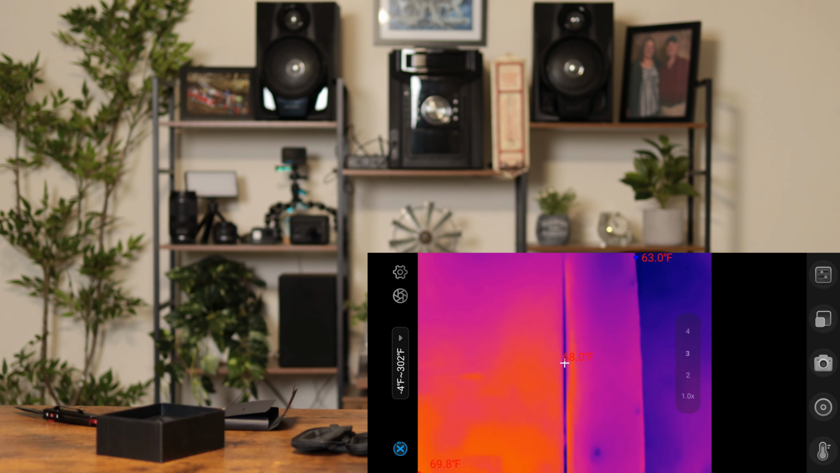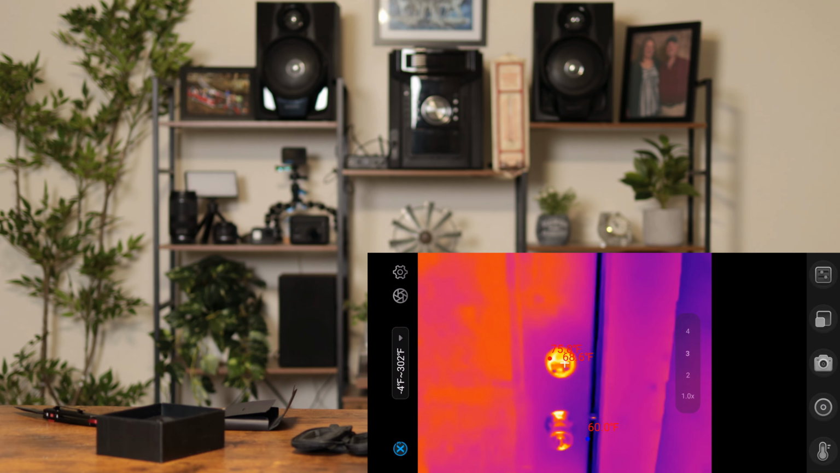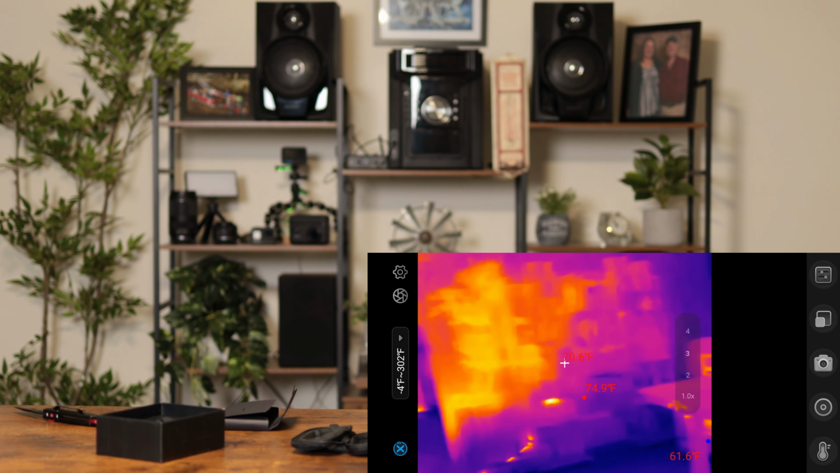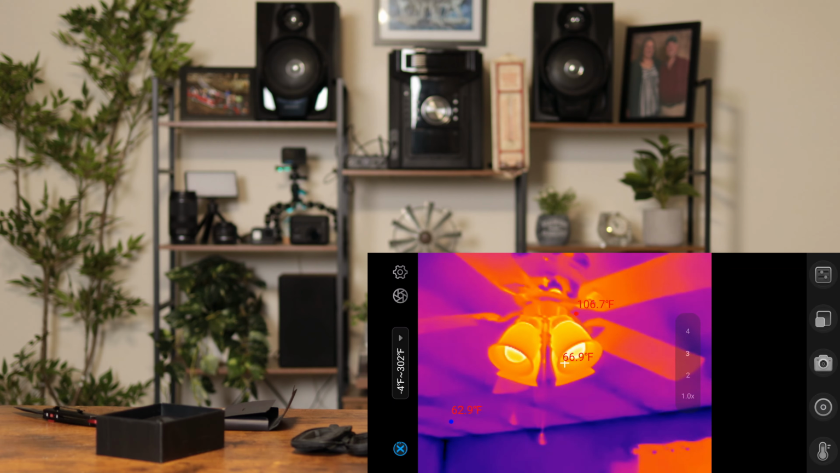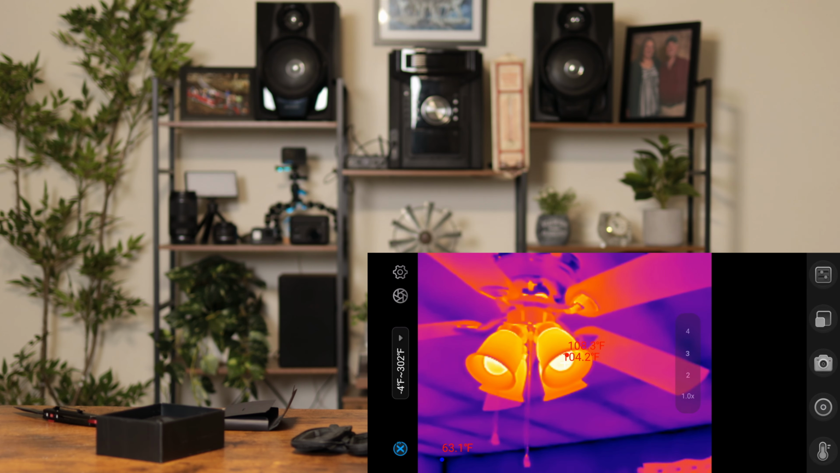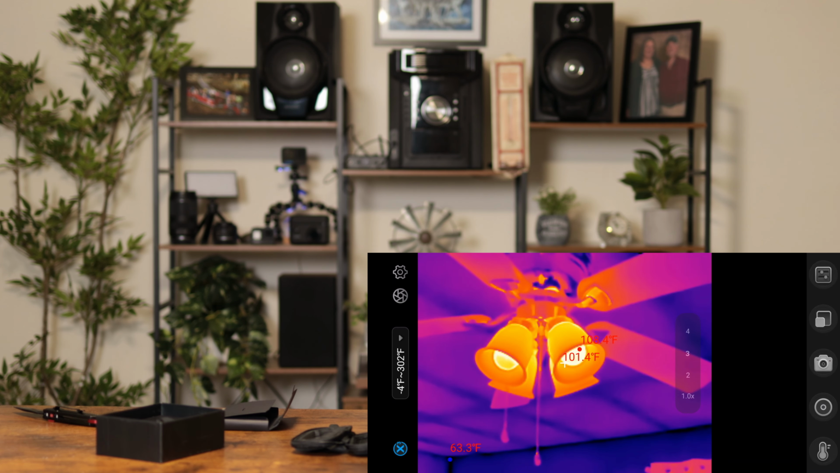Just put your little plus mark right where you want to read it. Looking at the light bulb here, 104.7, 105.